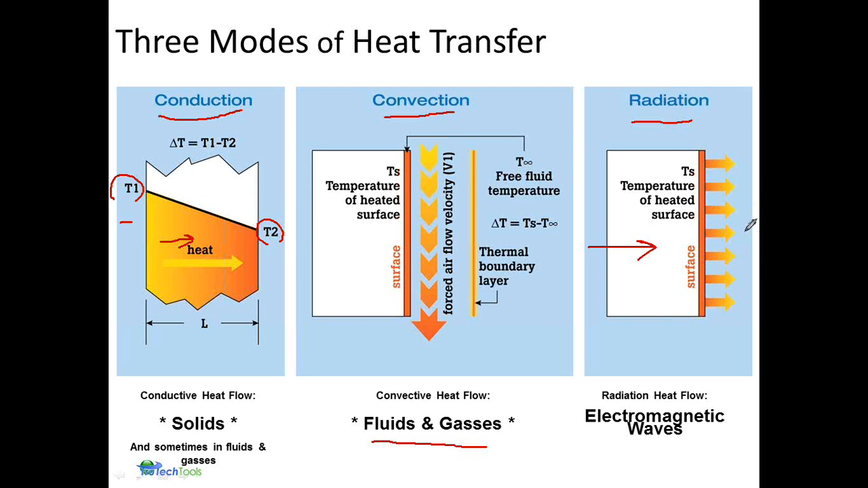So as sensitive as our cameras are these days, we sometimes get that feel that we're seeing beyond the surface, but in fact we're not. We're only seeing the changes through conduction and convection behind the surface, and once it's radiated, the pattern that we see is what is going to be interpreted and displayed on our camera screen.